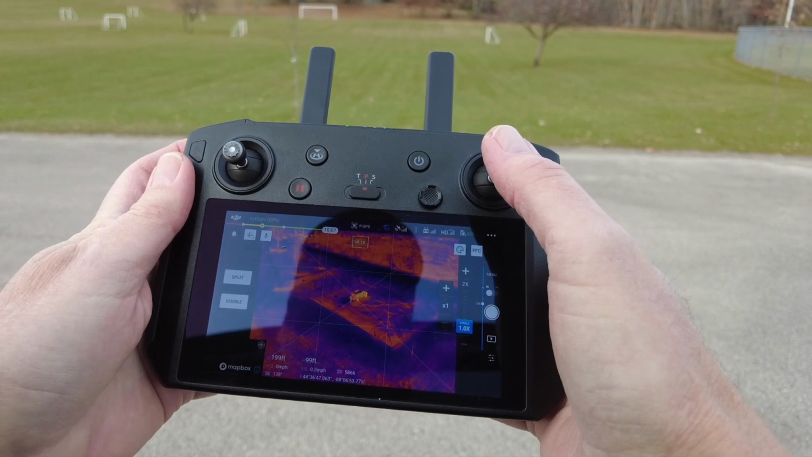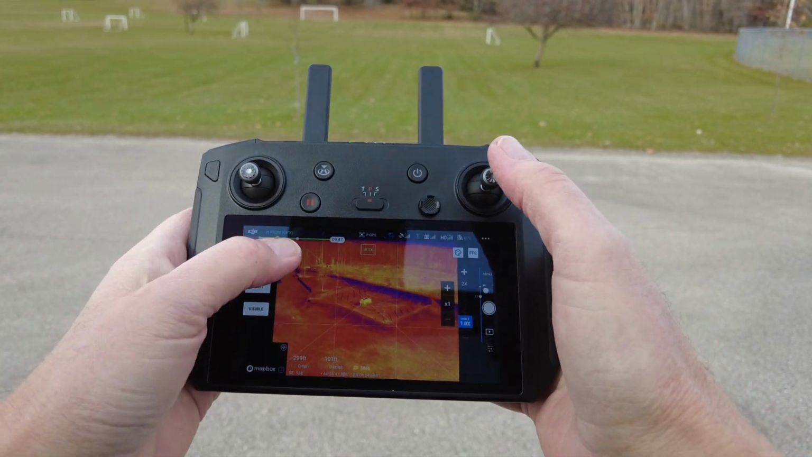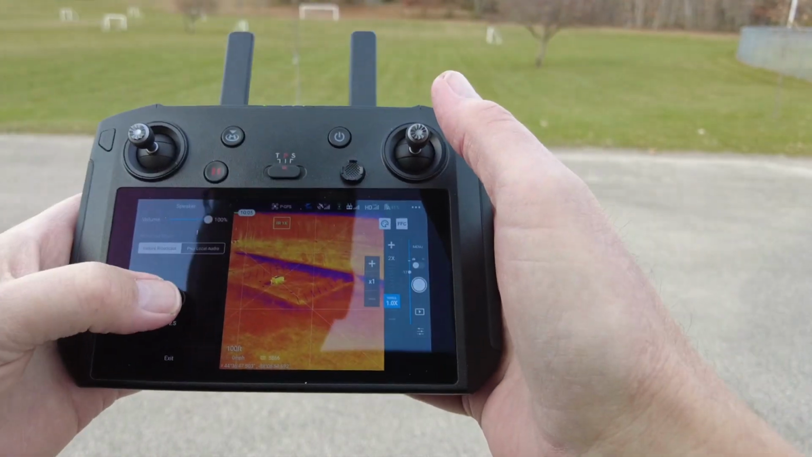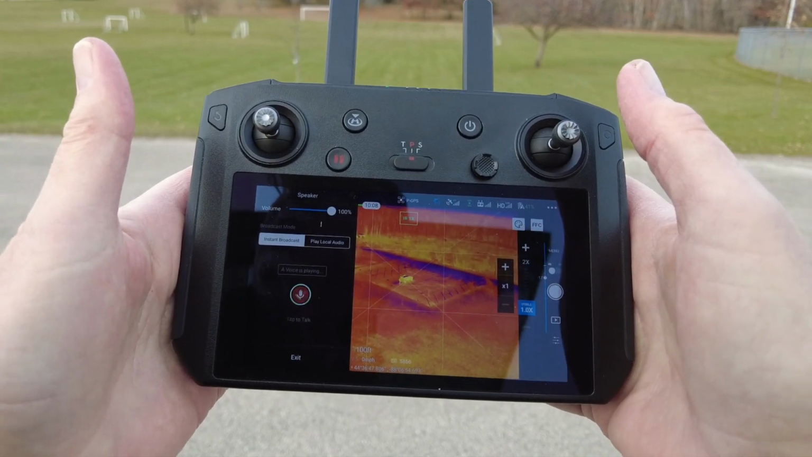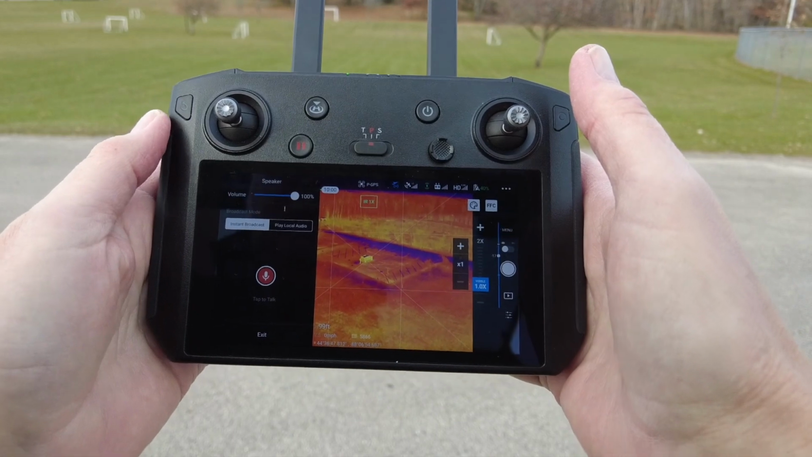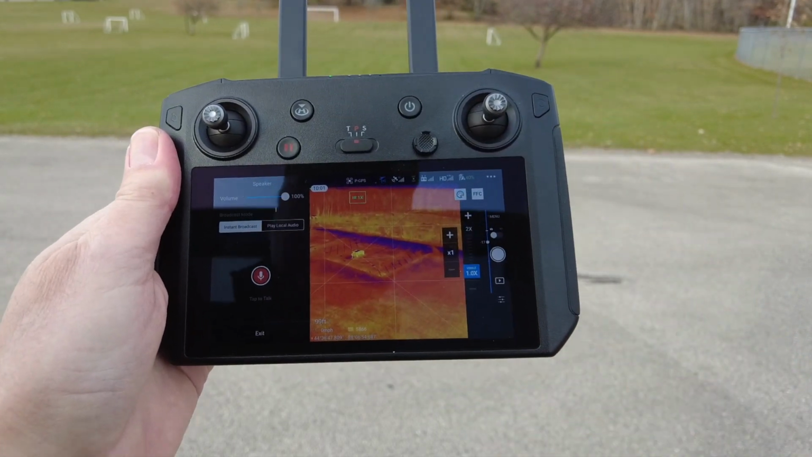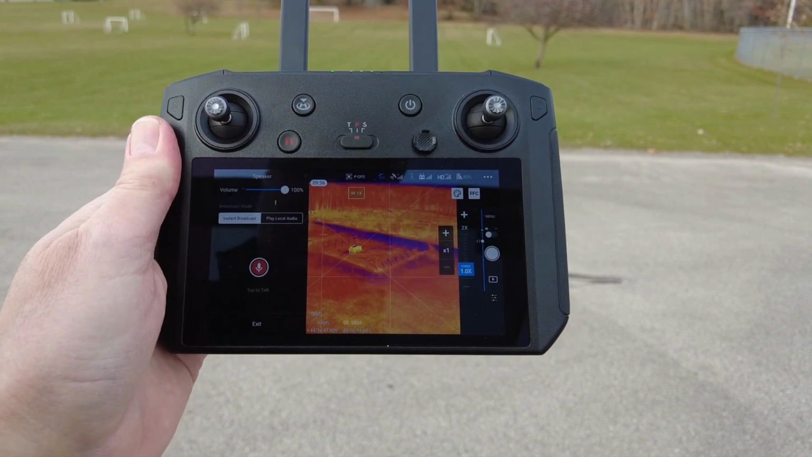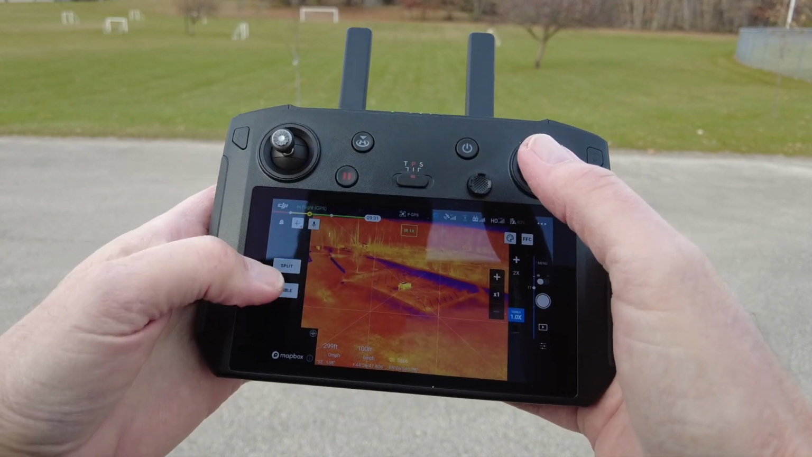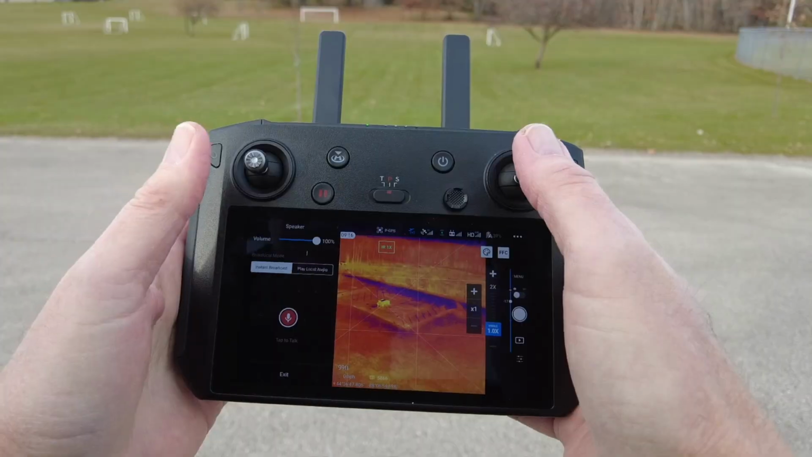So now I'm going to go 300 out. Let's try that again. Hang on, help is on the way. Okay, I could hear it. I couldn't hear very well what was being said. So if I was being rescued right now and there was some noise around me, I'm not sure I would have heard what was being said to me. So it looks like 300 feet is about the maximum range of this speaker system here.